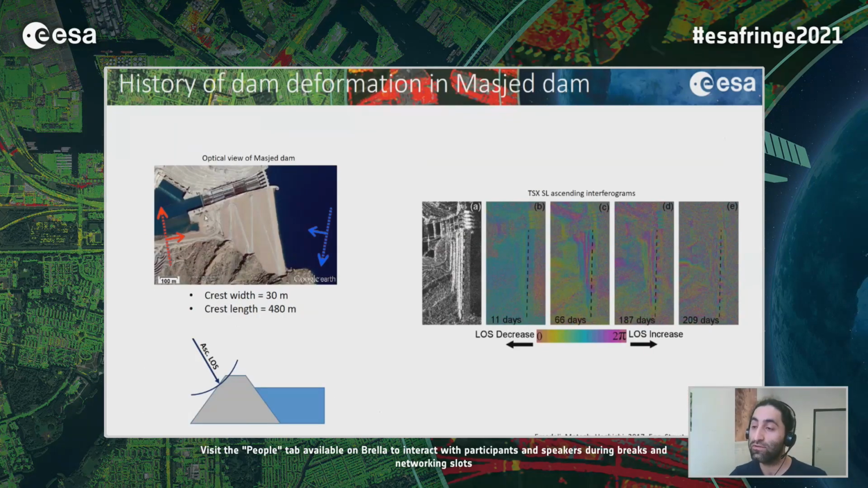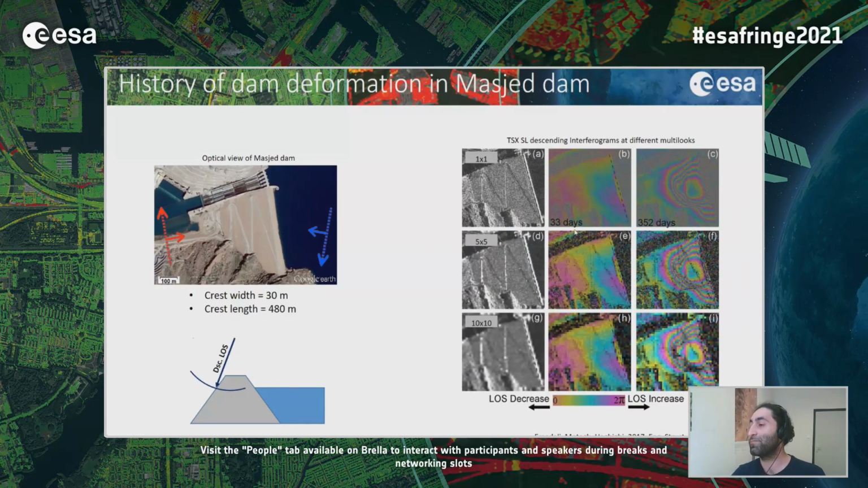So here's the optical view of the Masjed Soleiman Dam. It has a crest length of almost 500 meters and a width of 30 meters. Looking at the ascending interferograms from TerraSAR-X, you see that the geometry of the ascending is not that proper for the dam. We have a lot of foreshortening, and as a result, the dam is kind of squeezed. So looking at the phase, we cannot retrieve much information.